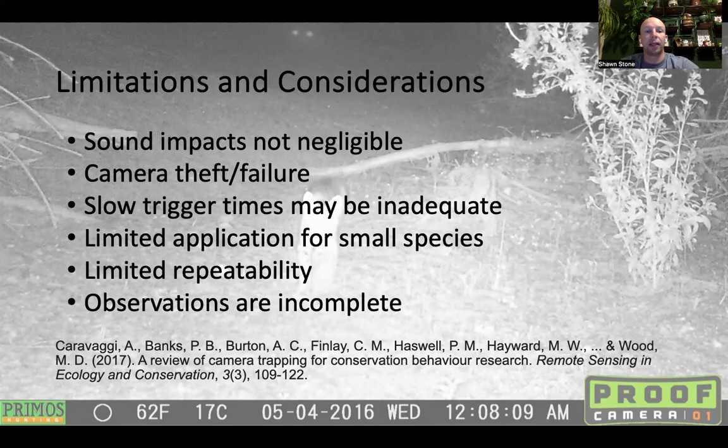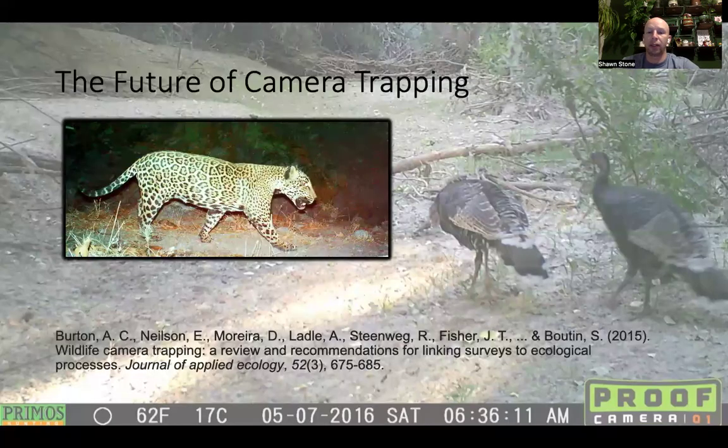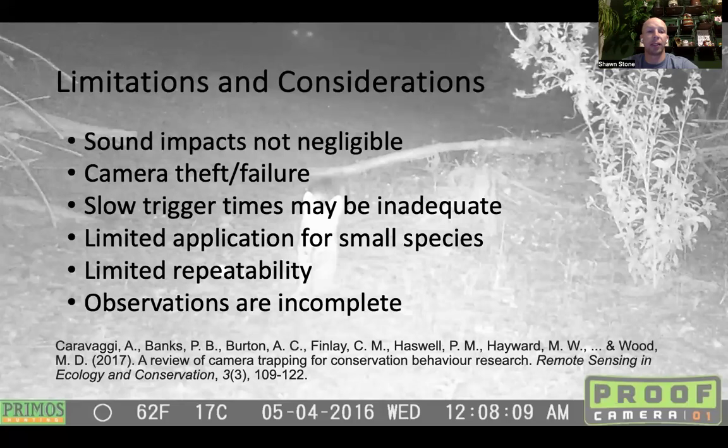The next two items on the list here are mostly related to trigger times, might be inadequate for particularly small species. So that's partly why there's limited application for those smaller species. It's also limited repeatability. Science really likes you to be able to set up a project and for other studies to repeat your methods. Camera traps are very unique and time and location specific. And in that way, and partly from the considerations like the field of view, your observations can be incomplete. So just a few things to think about.